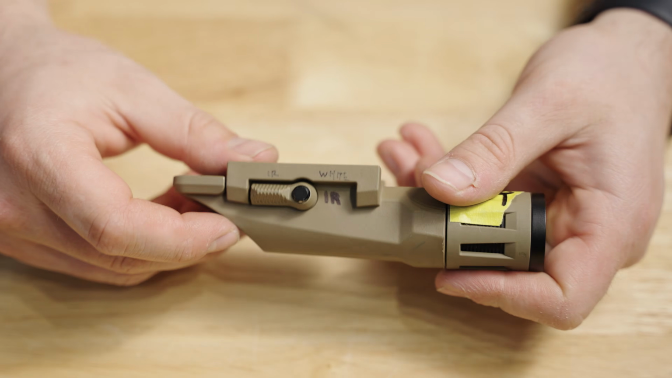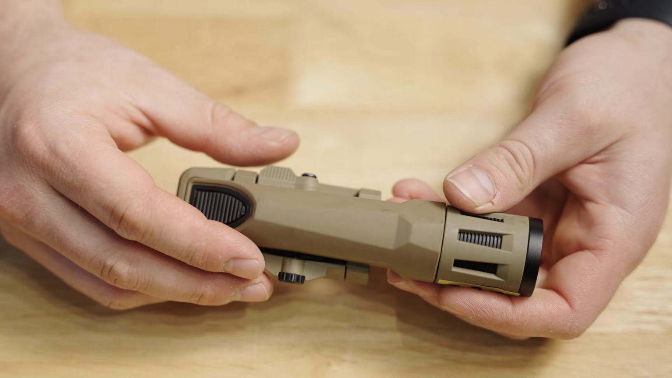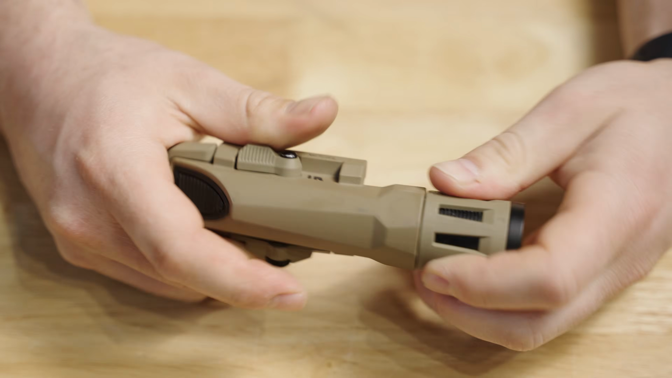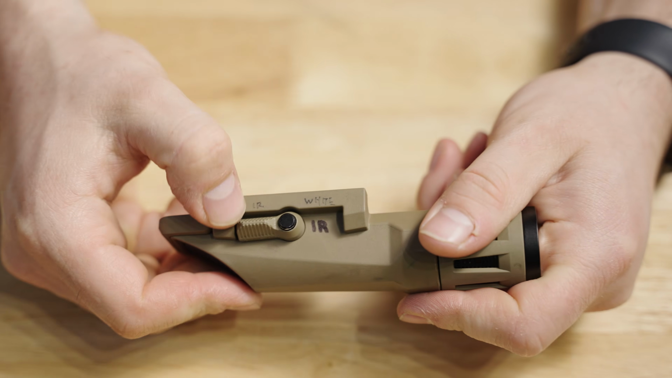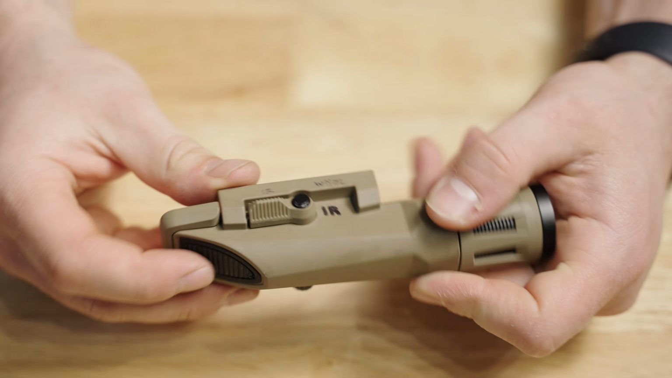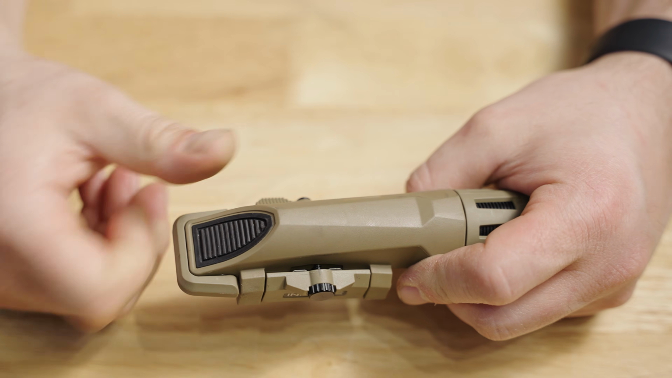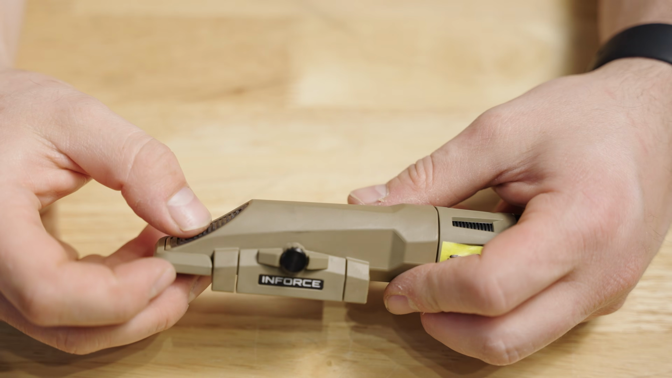This is the Insight WML. The battery is stored in the front, so this front head unscrews, and then the modes are toggled like that, with your actuation being on the rear by just pressing it. Mount is built into the body as well.